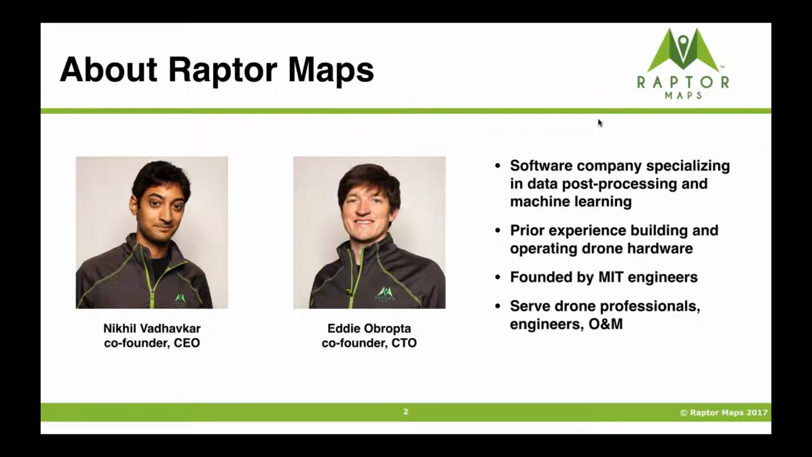So a little bit of our history. As John mentioned, we specialize in data post-processing. We do a lot of machine learning. Before focusing exclusively on software a couple of years ago, we actually had a good amount of experience building hardware with both integrated thermal cameras and computer vision cameras for some very specific applications. Originally, it was in agriculture, but a lot of colleagues started asking to use our software to process their data and create deliverables, and we noticed that that was a real need in the industry. So we started gearing up towards doing that.